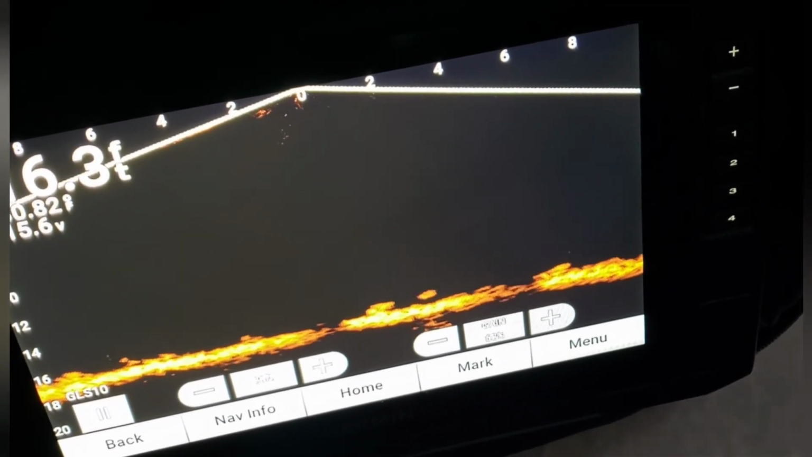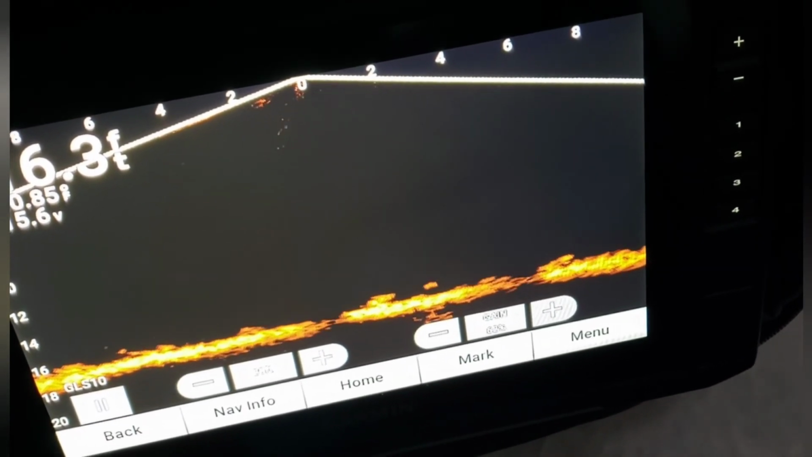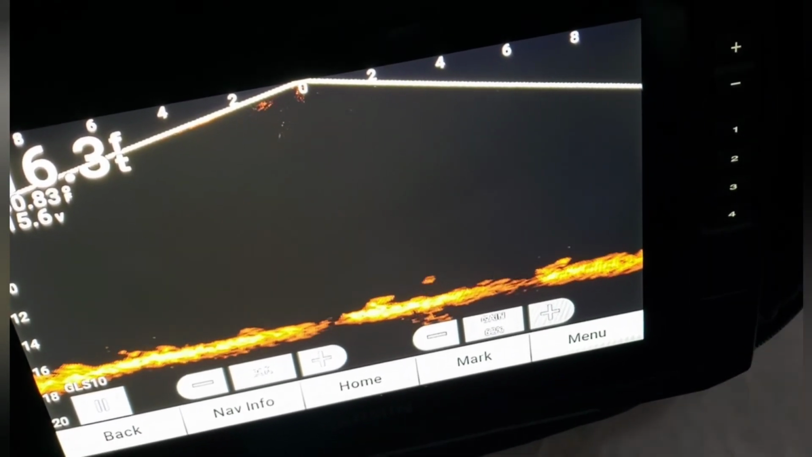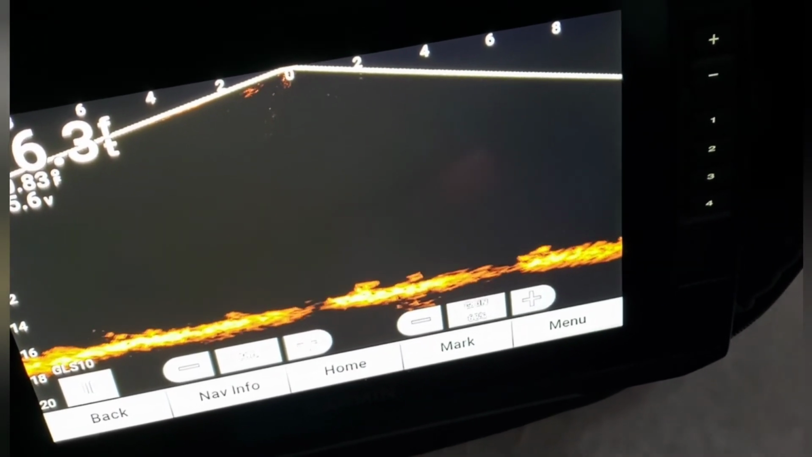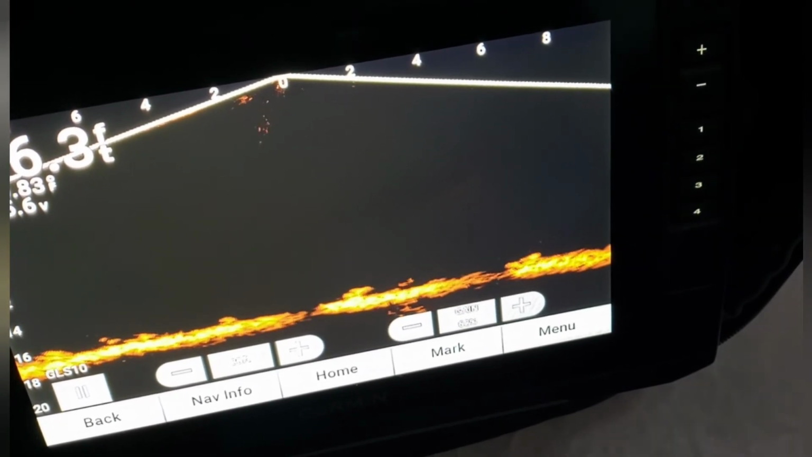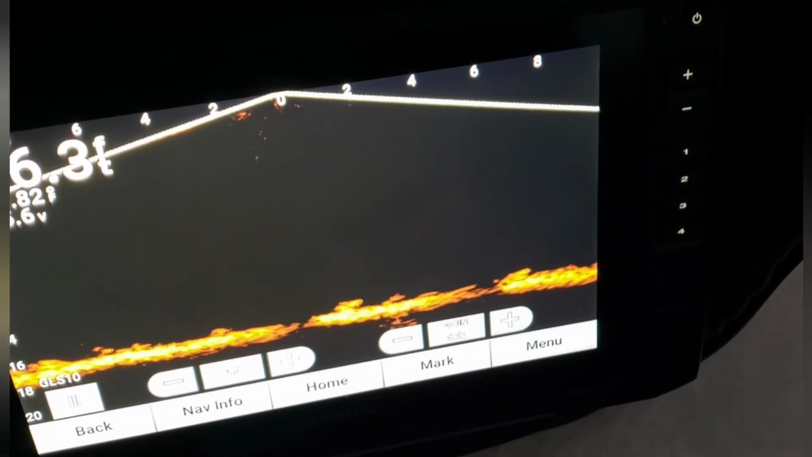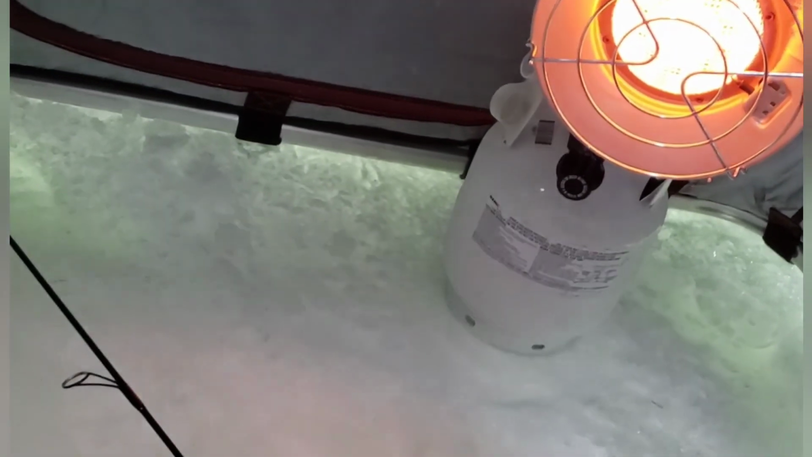So, yep, that's me jigging my spit shot or my buckshot with a small minnow on there. I'm fishing like half an inch or an inch off the bottom. It's not a lot going on right now. There's a lot of people that are gone. It's Super Bowl day. I think the 40-degree day scared a lot of people. There's a lot of houses off the ice, but it's still very safe.